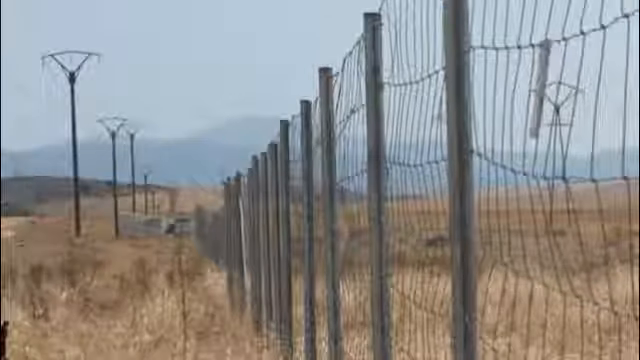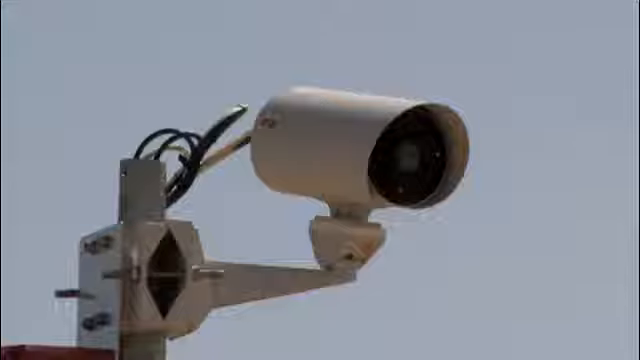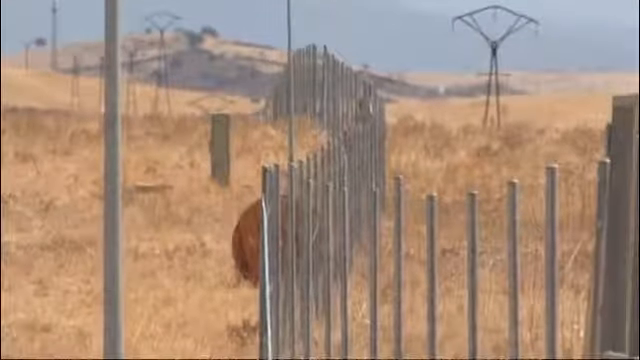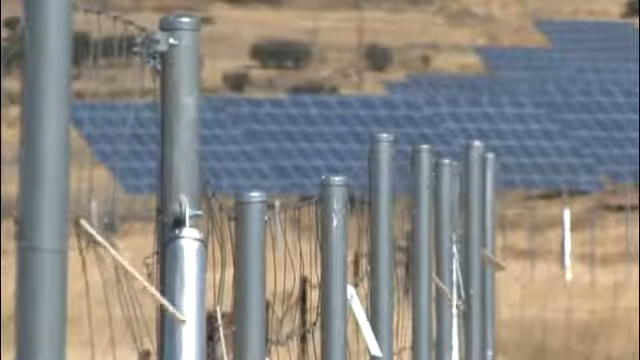After careful evaluation of different technologies, CCTV with illumination, walking patrols and various others, Vector Quattro chose FLIR Systems thermal imaging cameras to protect the almost 9-kilometer long perimeter day and night. 27 FLIR Systems thermal imaging cameras have been installed.